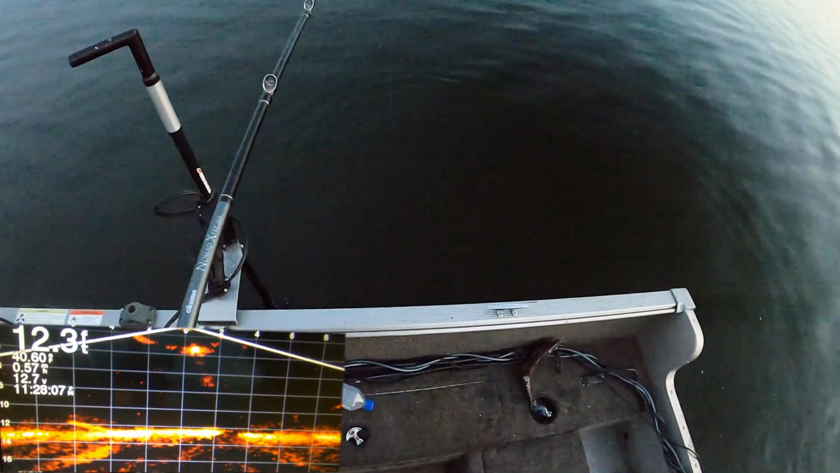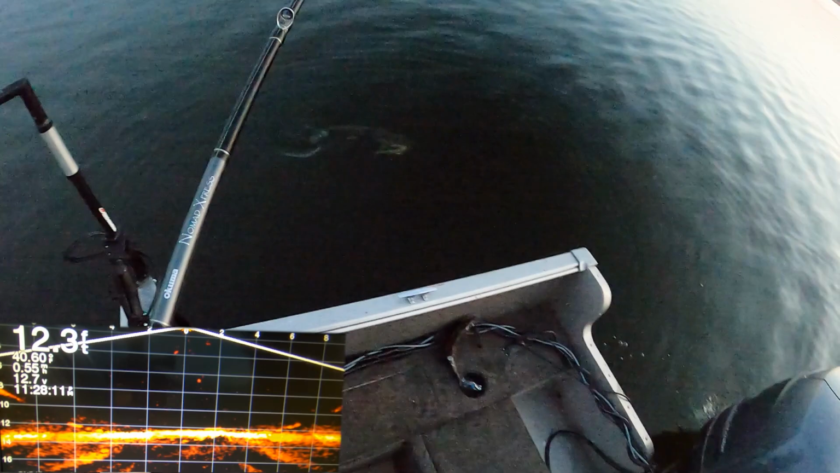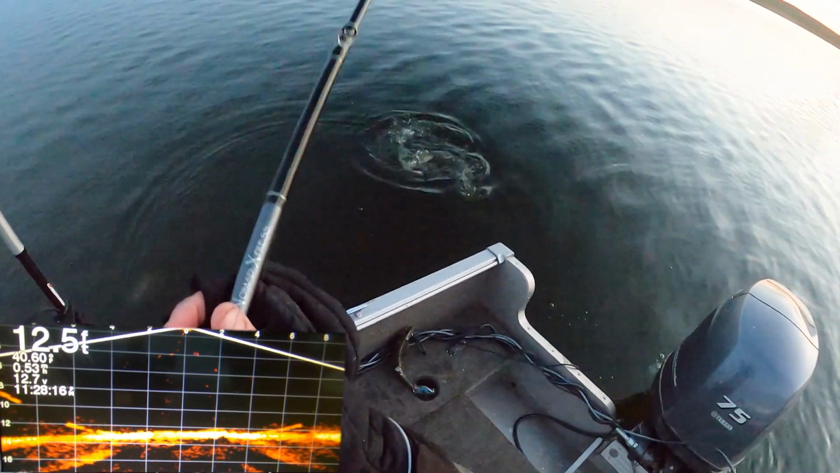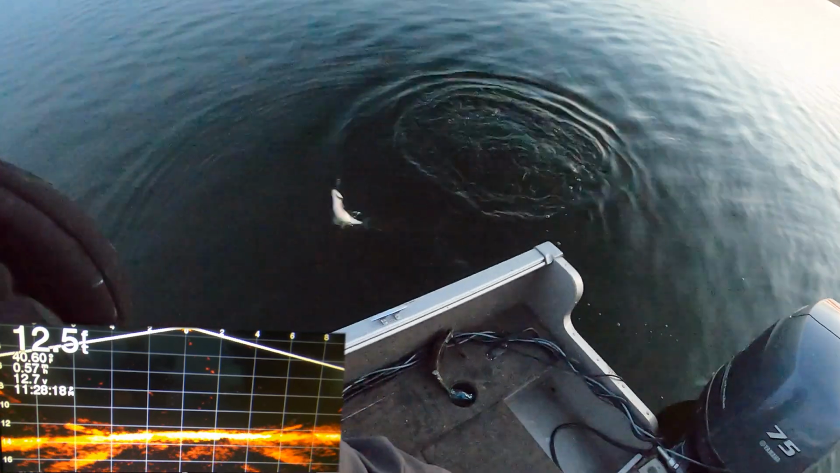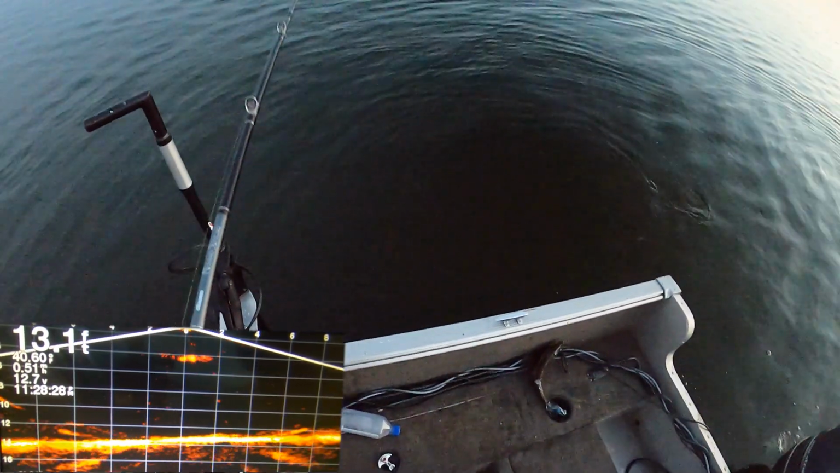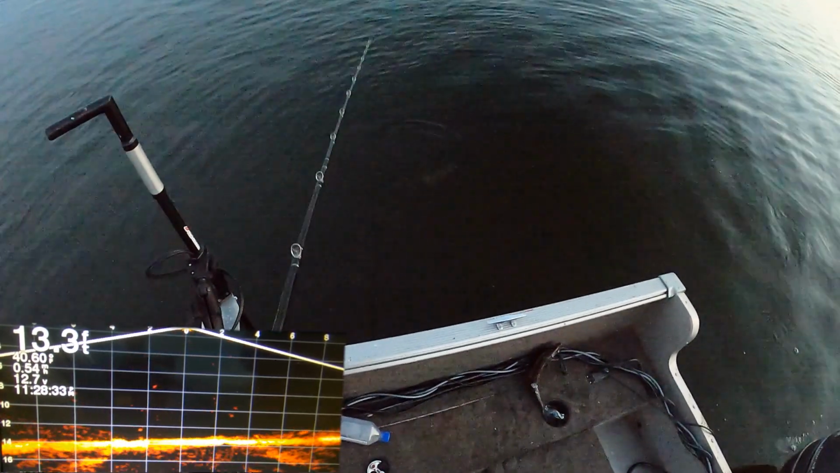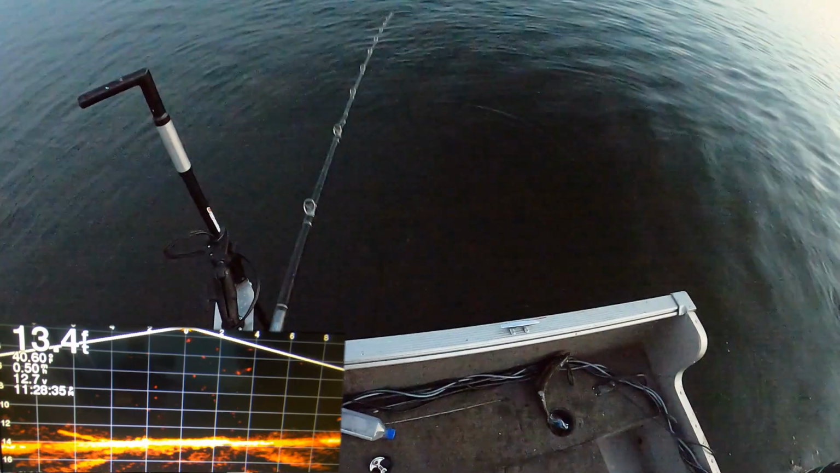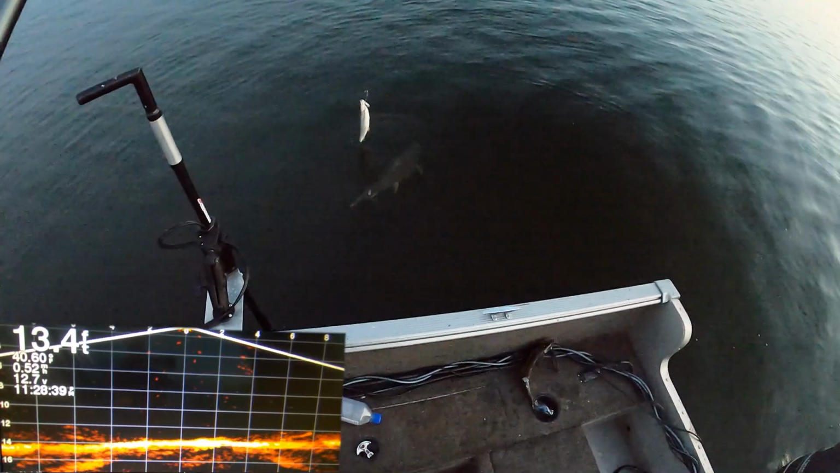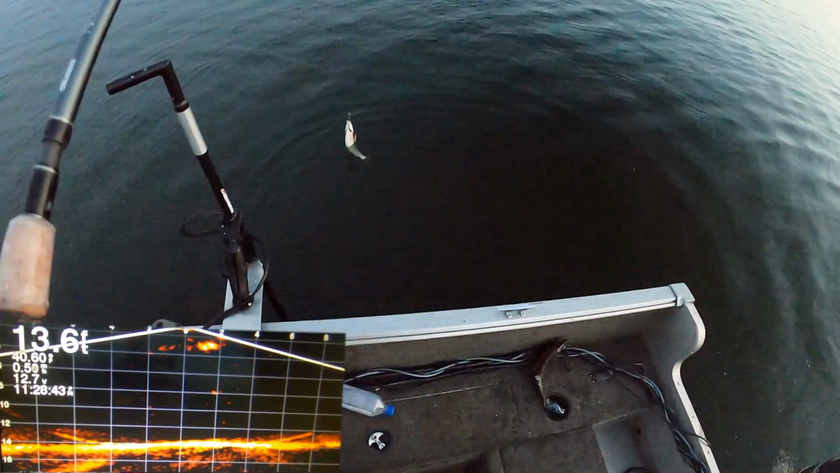Wow. Come on. Bite it at both sides. Oh, he bit the jig head. He doesn't even have the hook. He just has the jig head itself. Let go, you dummy. This guy just has no fear of us. Let's see if we can make him jump out of the water. That's like a good sized lake trout too. It's probably a 12-pounder, I would guess.